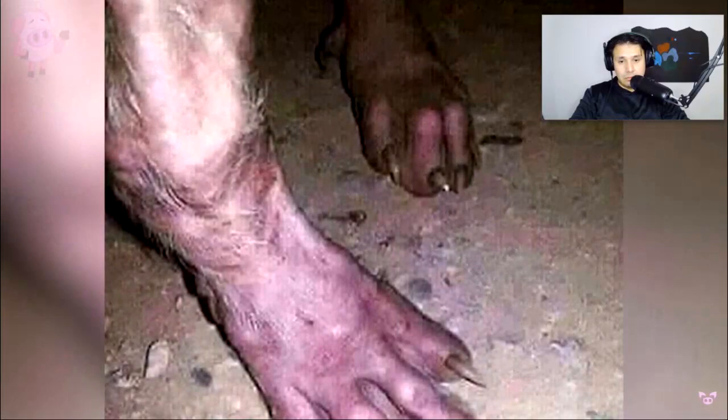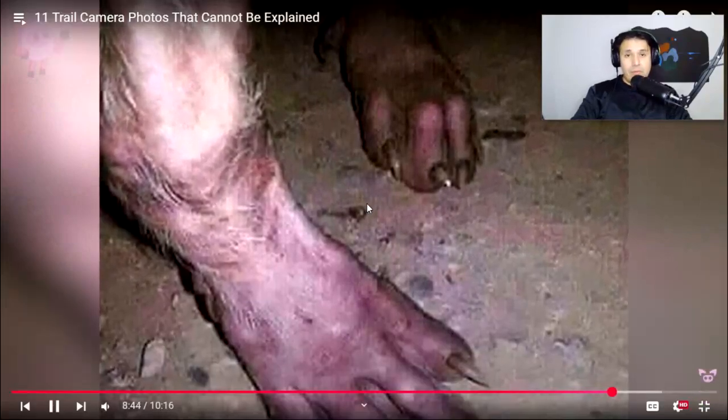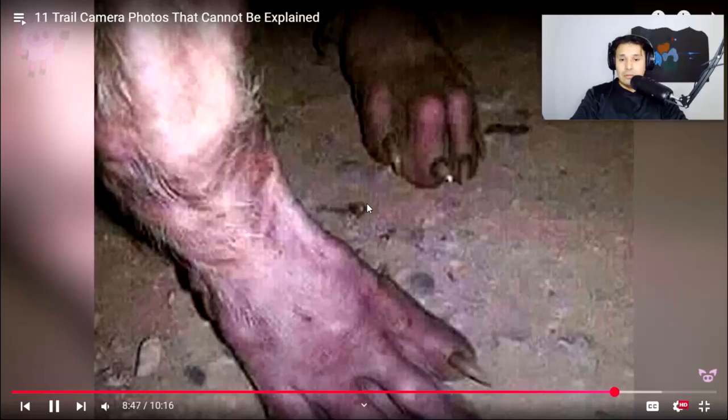The 2 visible feet each have 4 pronounced front toes, which is more akin to some kind of dog rather than a bear. Unfortunately, the head of the creature isn't visible in the image, and this is believed to be the only one that was recovered from the destroyed camera.